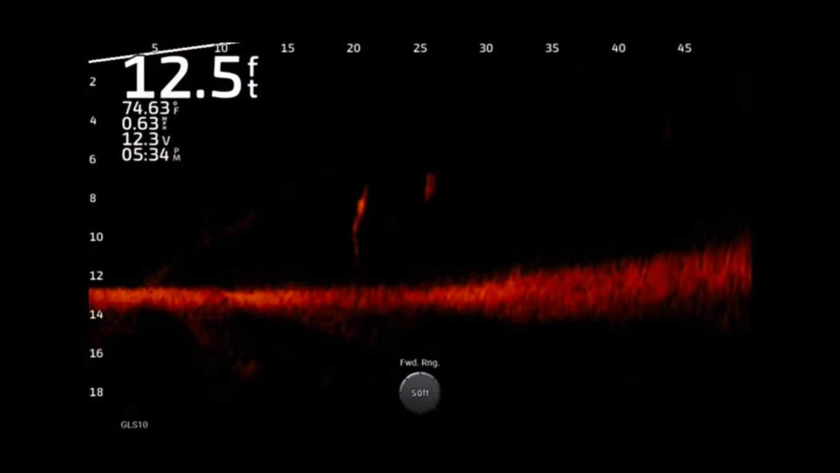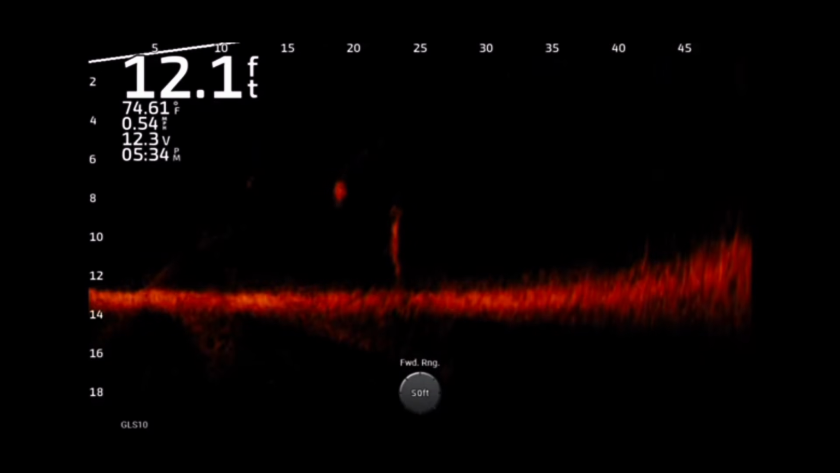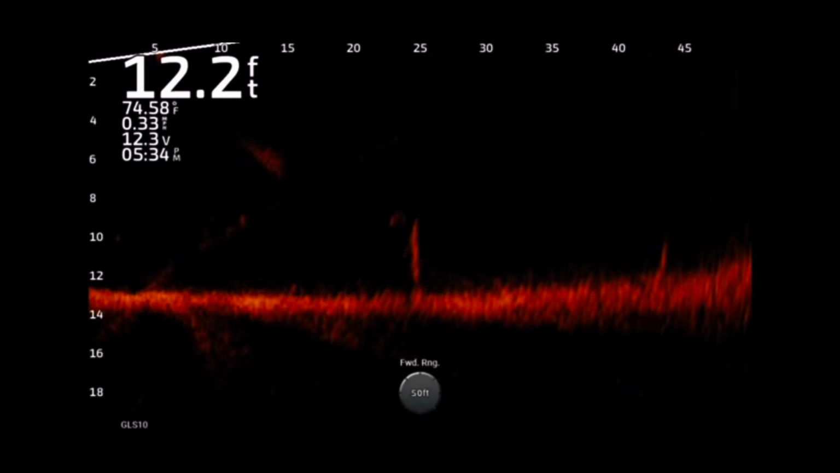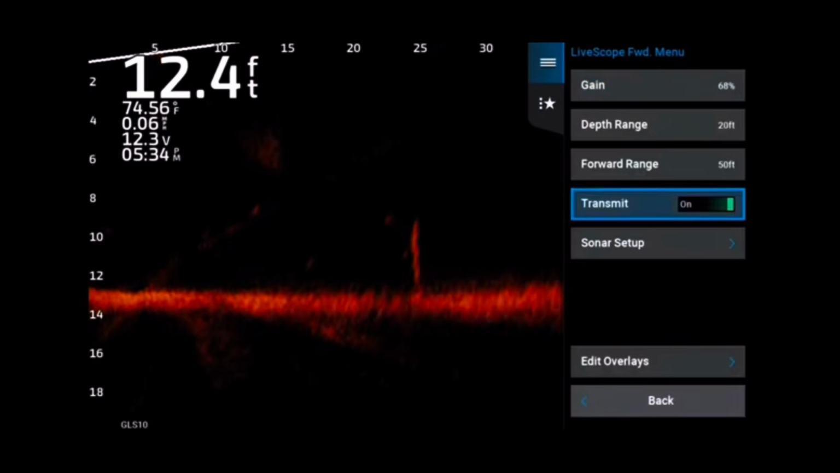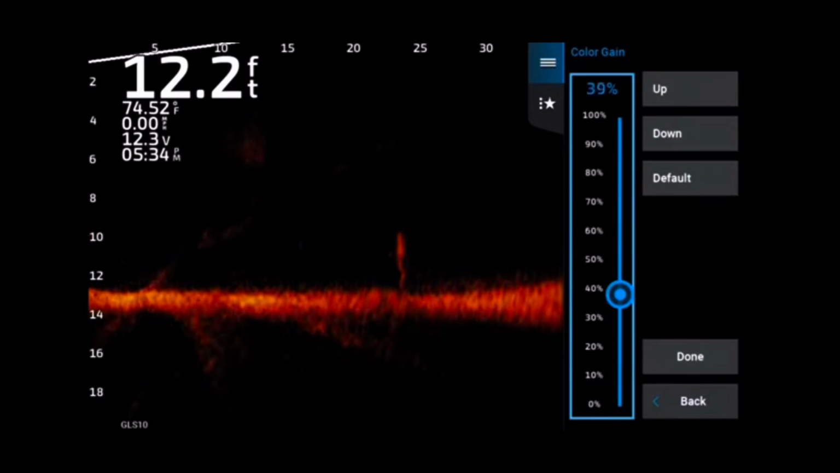This is down there with color gain very, very low. You can still see the bait. You can still see the trees. But notice how everything is kind of dull. There's not a lot of vibrance in the screen and things like that. And that was on the color gain at 2%.